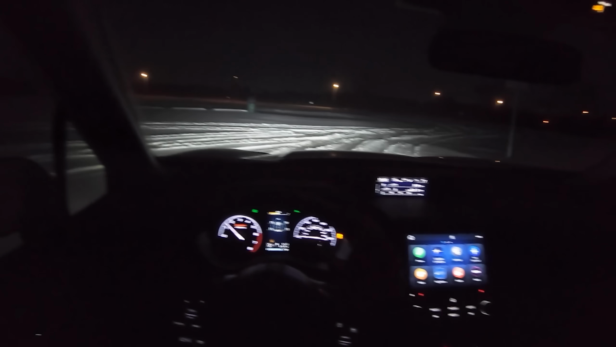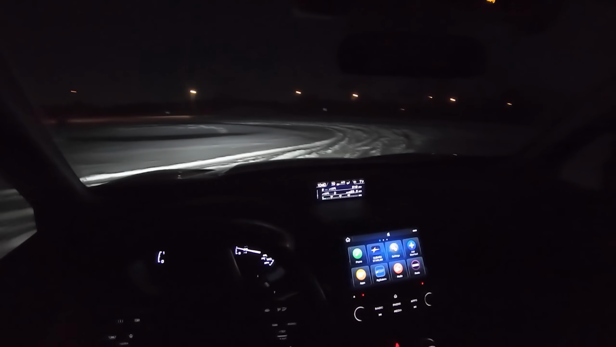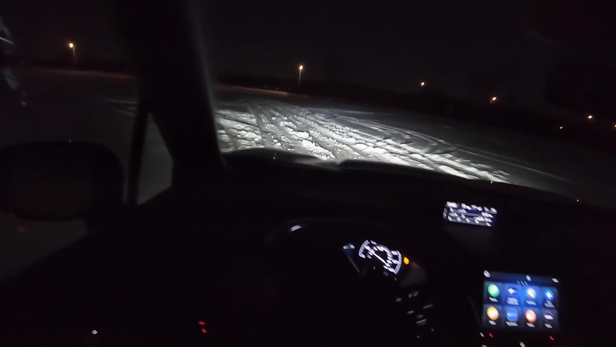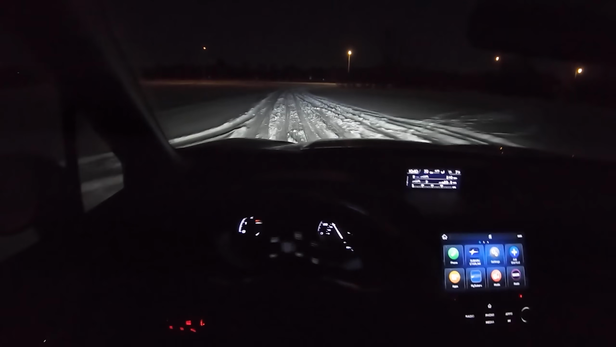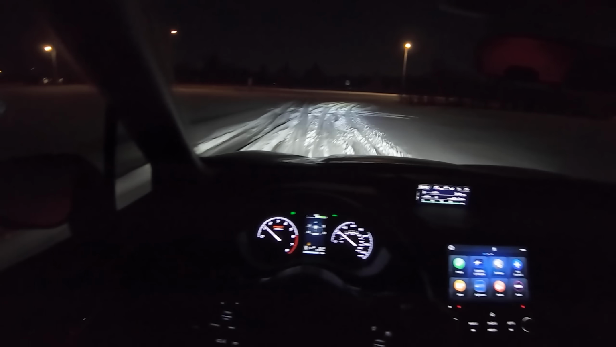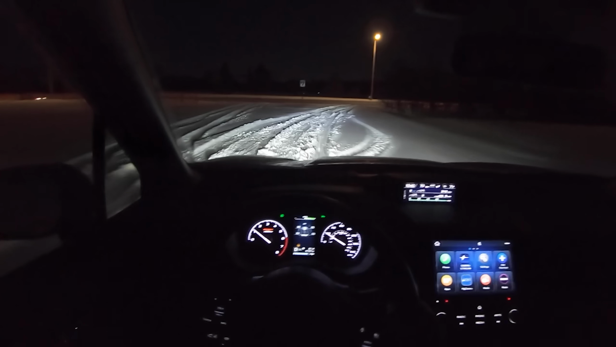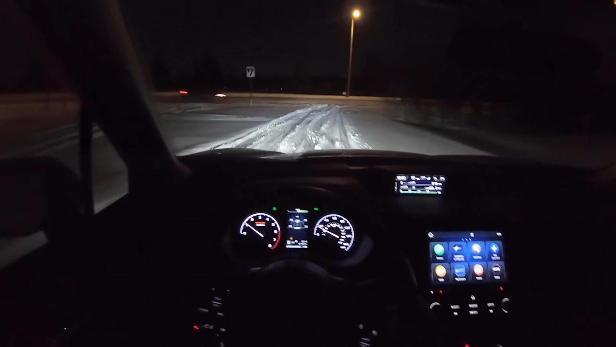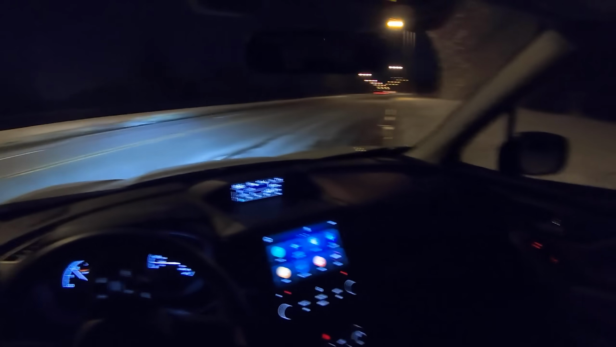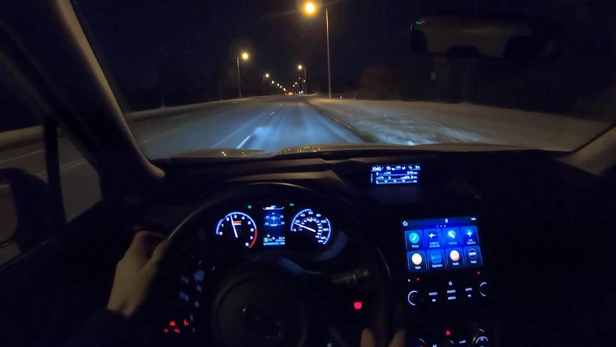There's ABS. I'm surprised at how much slip traction control on gives you. It's nice that it can just let you have a little bit of fun out there.